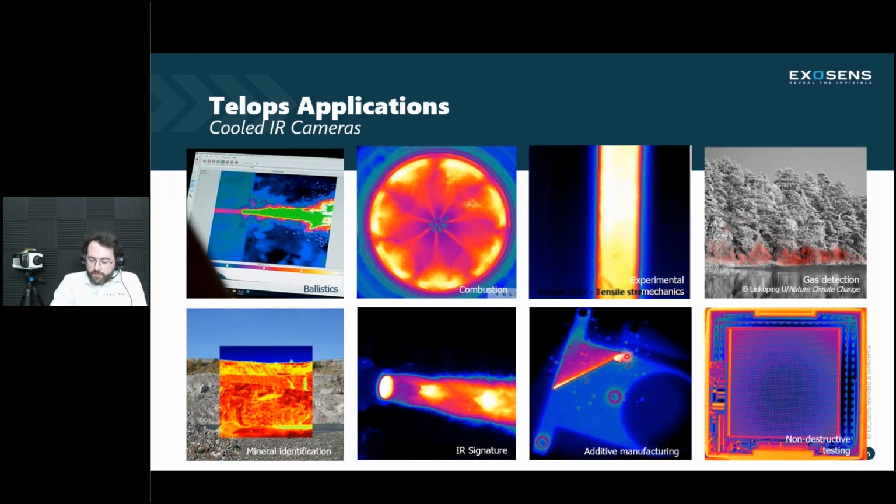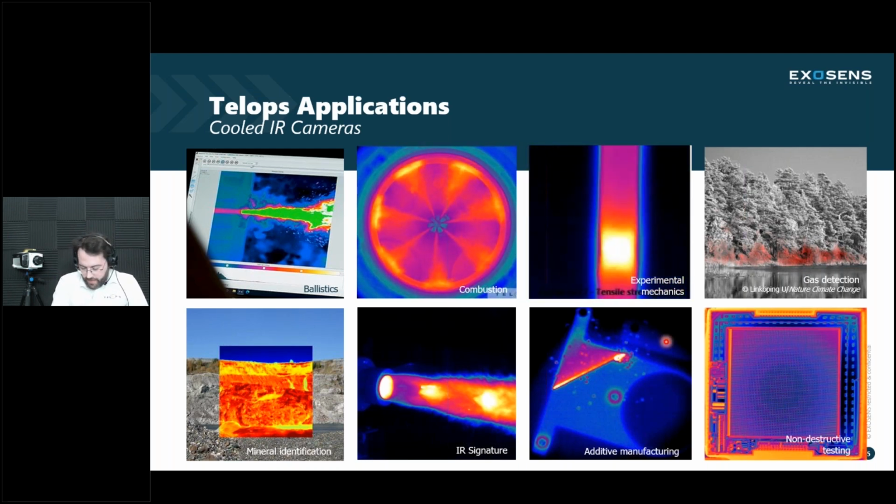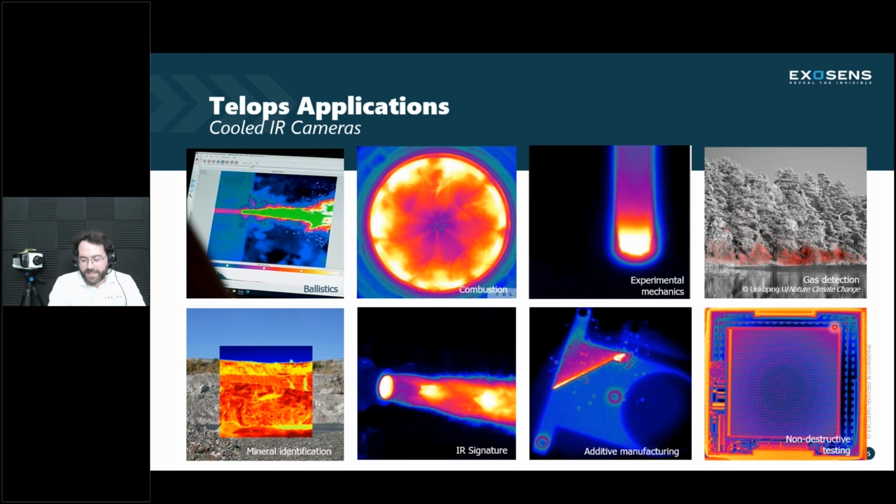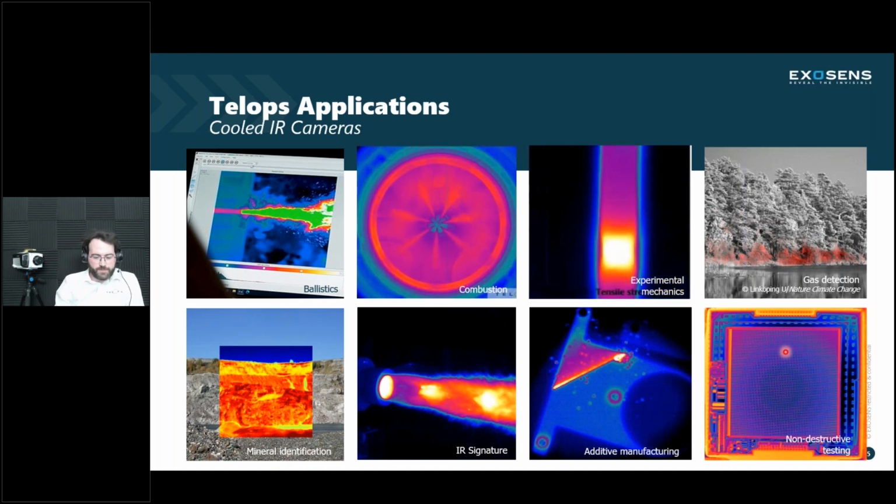We have additive manufacturing, which is very much a fascinating field and very much the fastest growing one in this family here. And we'll see plenty of very interesting data with Xiaohui today. And finally, some non-destructive testing that we can see. That's an example of a chip with some defects or hotspots that we can detect.